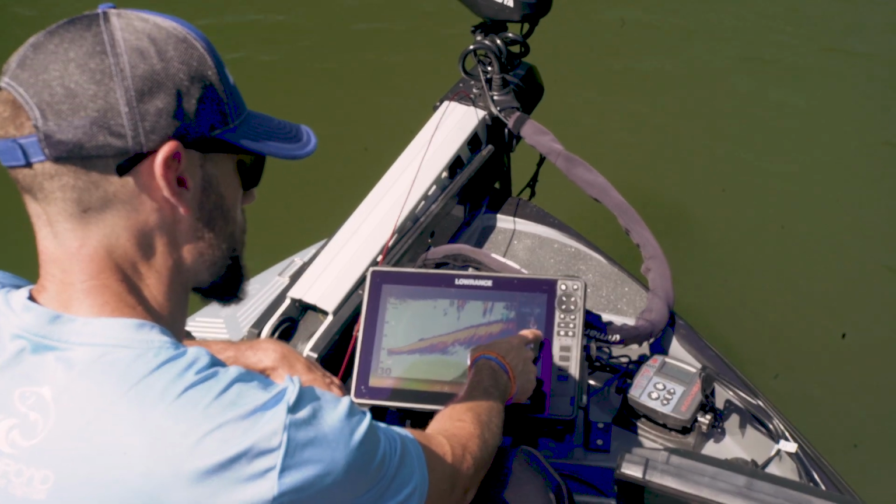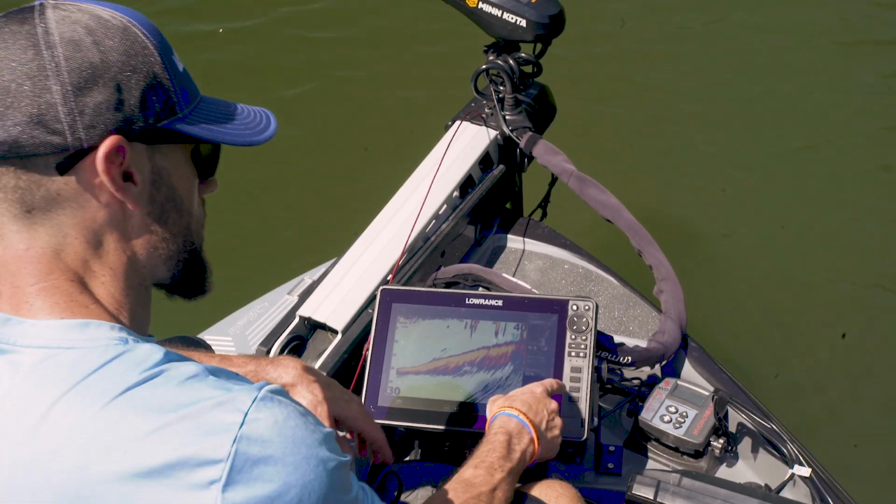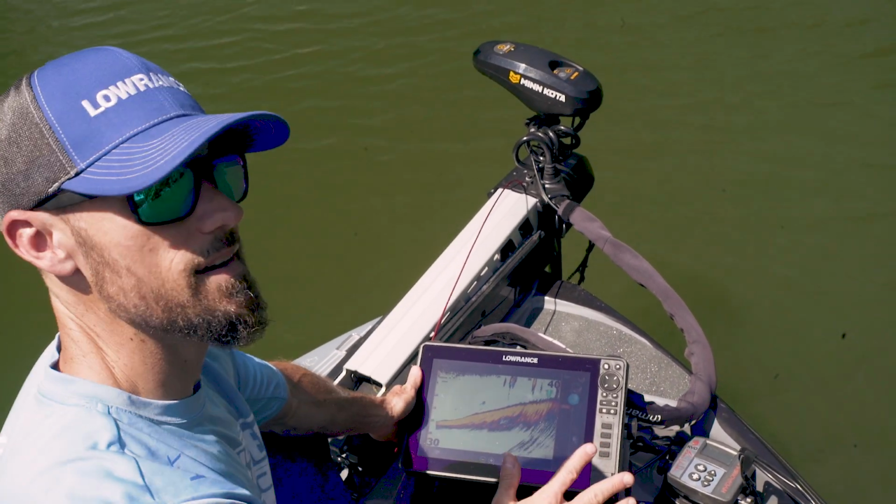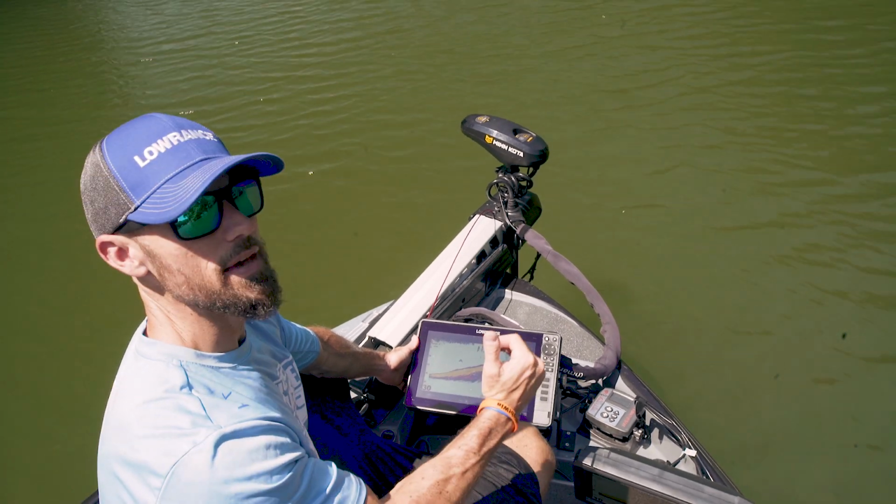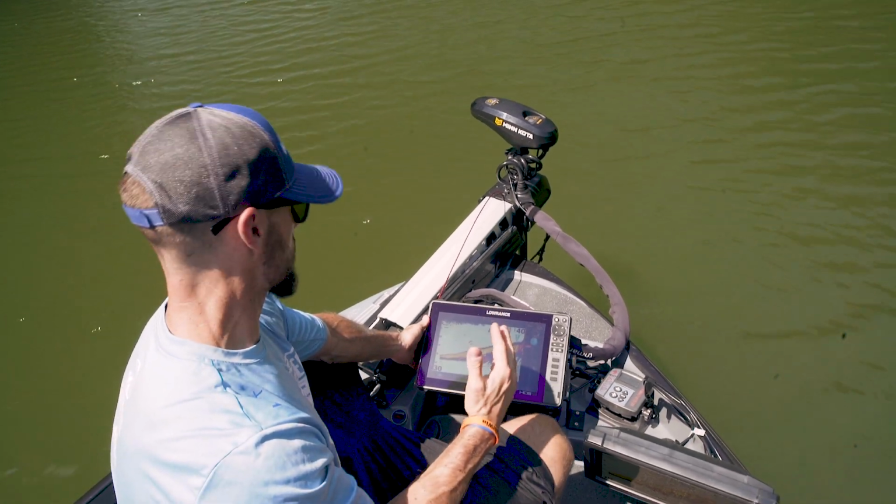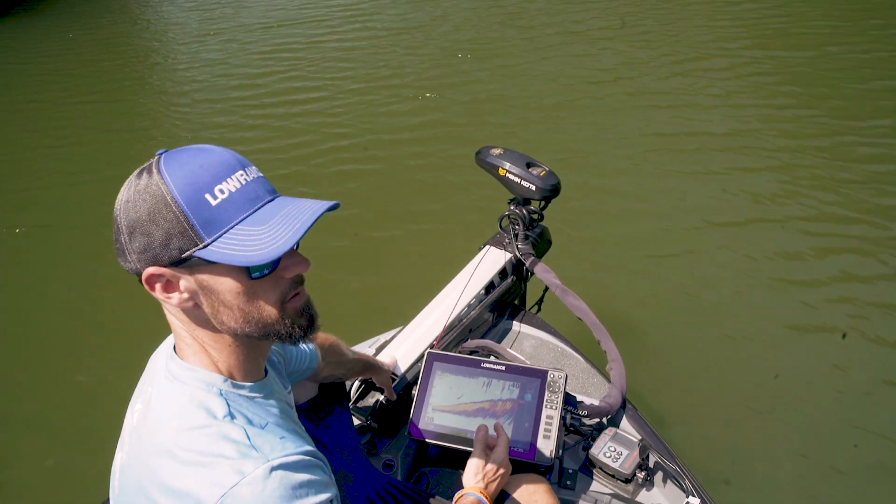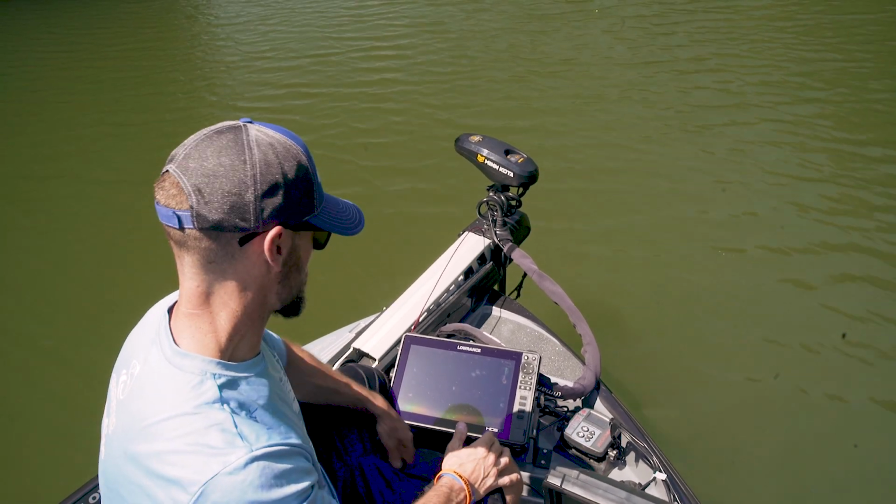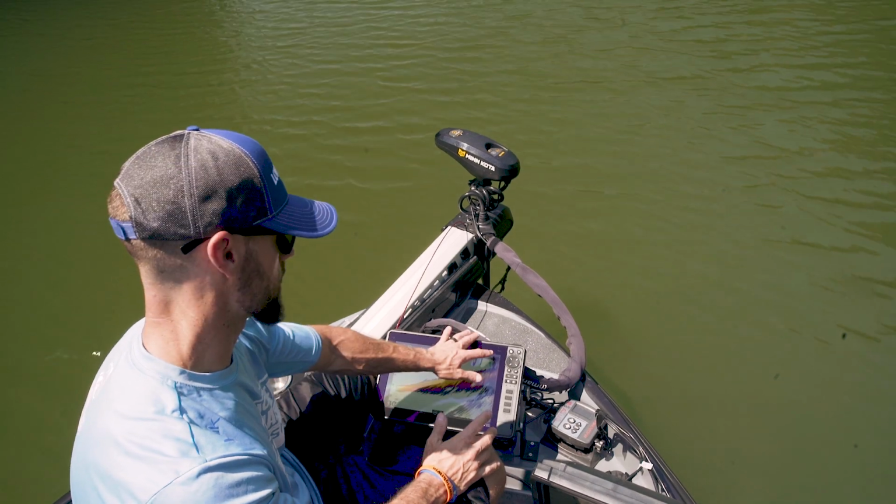I left the down range on auto. Right now it's on 30 feet. But the only couple adjustments is it came stock at 89% sensitivity. I bumped that up a little bit. If you're in a real dirty lake that you have very little visibility, you're probably not going to be fishing a lot of deep water anyway, but that's the only time that I would make a real adjustment on your sensitivity.